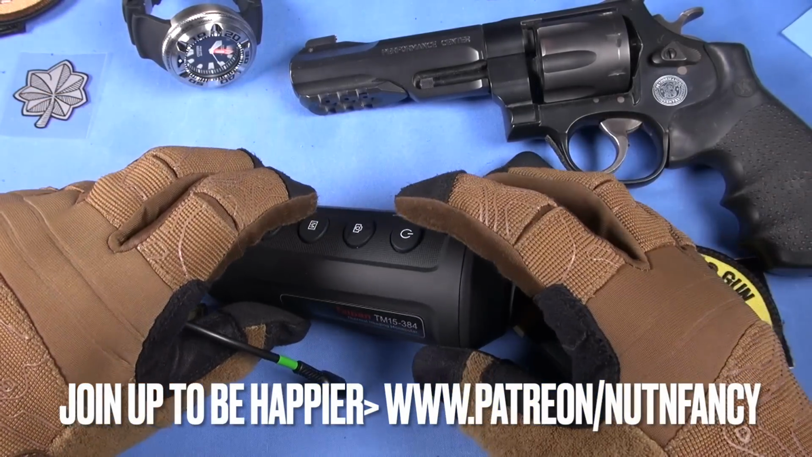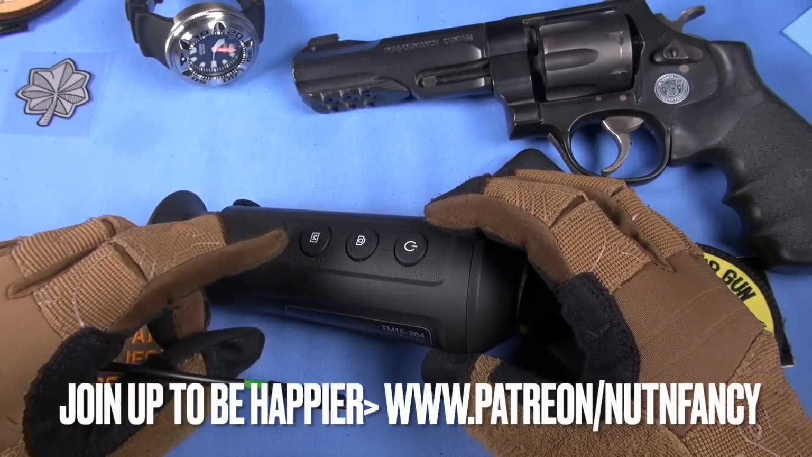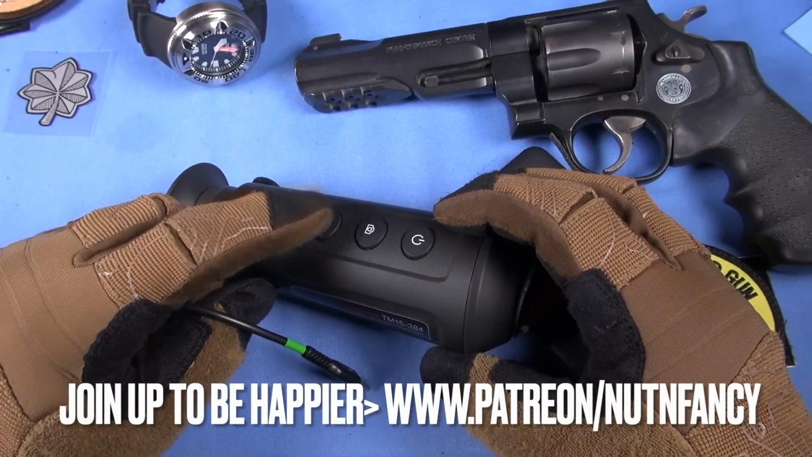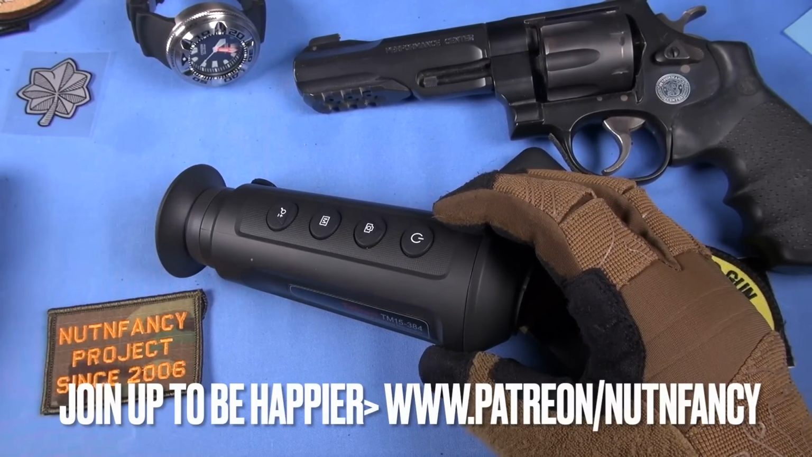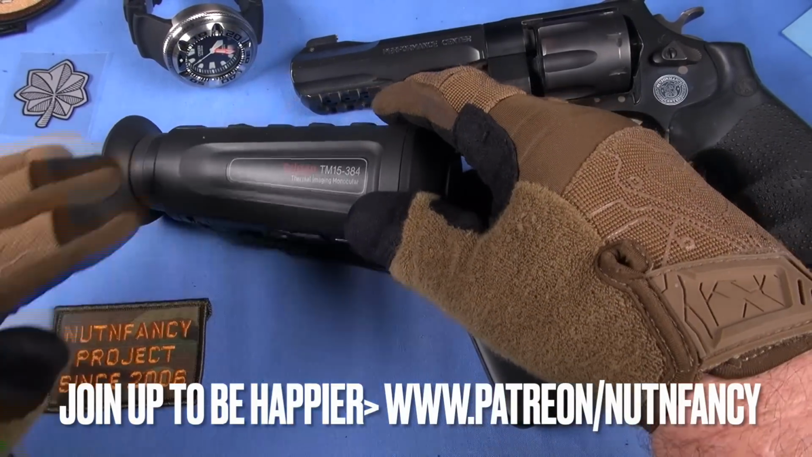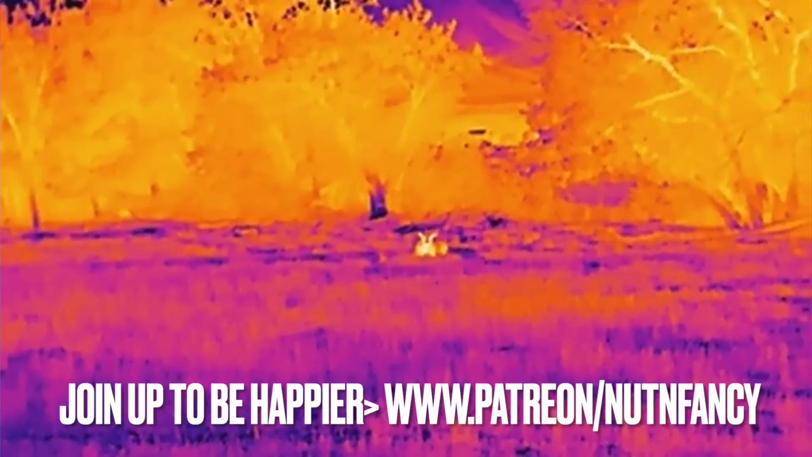When you power the sucker down, press and hold this. It'll give you a menu, shut down, and then it's going to tell you to press, I believe, the M key, which is menu. Just press what it says. Yeah, I should have read that too. I didn't. But watch out for that. Yeah, so make sure you really shut your Taipan down when you are done with it.